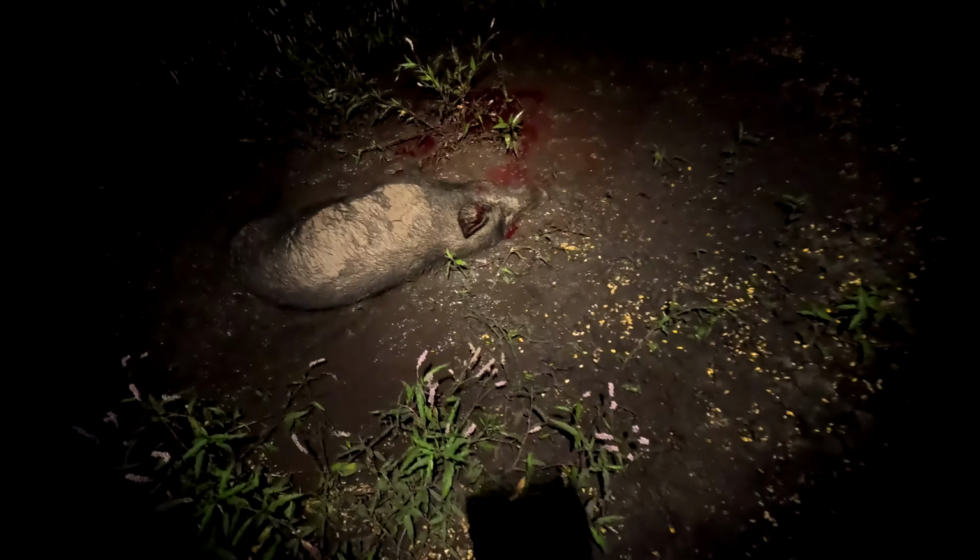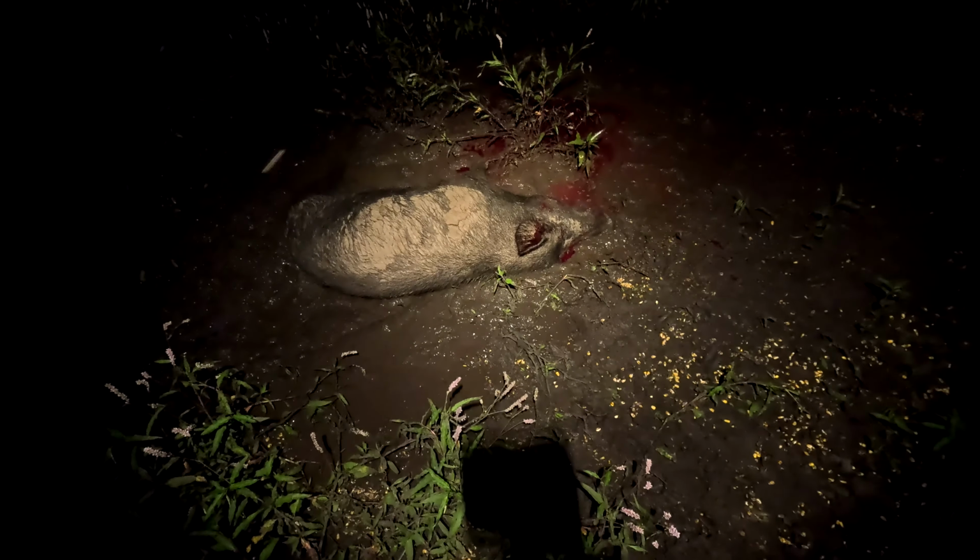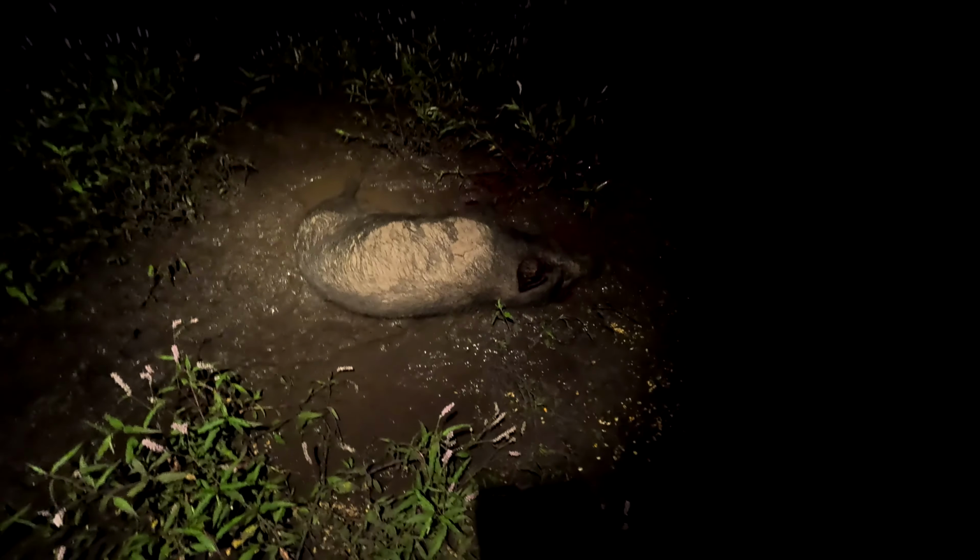All right, let's see what we're working with here. First impressions. You know what? He's big, but he's not as big as I thought he'd be. And I also probably could have waited for him to get over here. But y'all probably even heard the mosquitoes on the ThermNight audio. I mean, that was craziness. Let's drag him up out of here real quick.